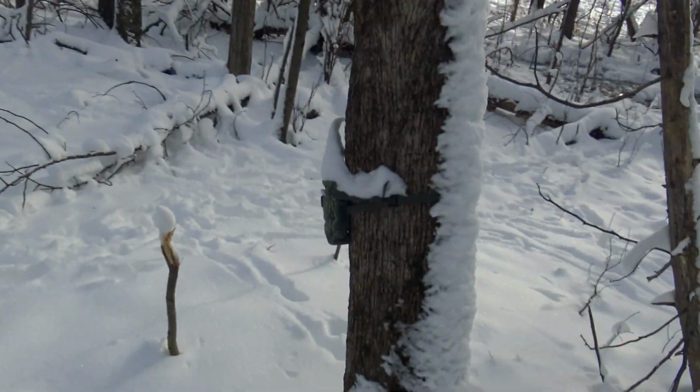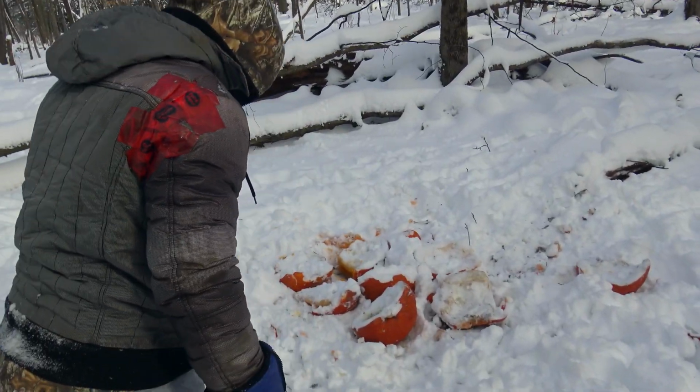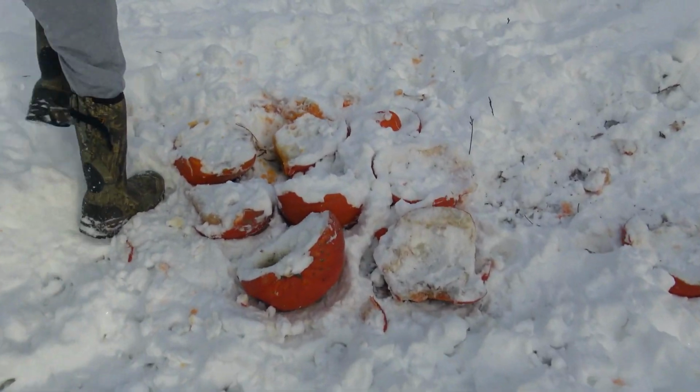Holy smokes. The cam is still there, which is encouraging. It's a bit snowed up, but is it working? Who knows? There's deer tracks. They came and smell it. Look, there's poop right there. Oh yeah. Look at all the deer tracks. Look, it turned into a gelatin.